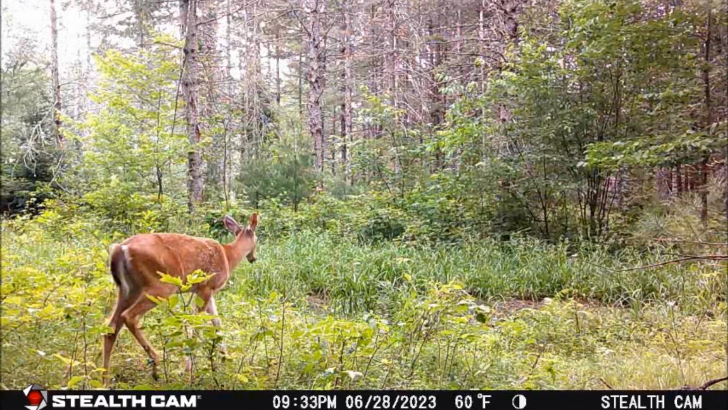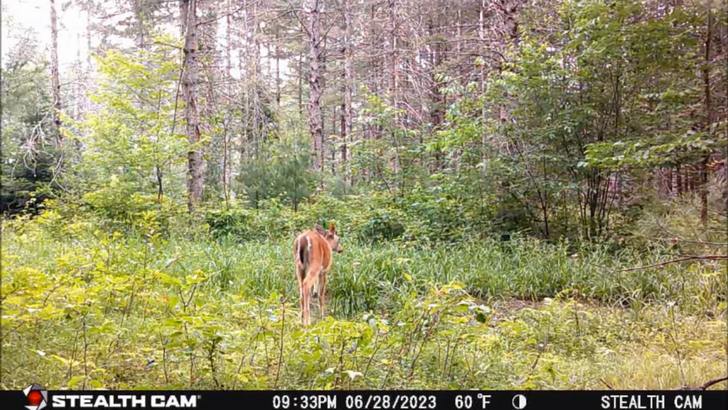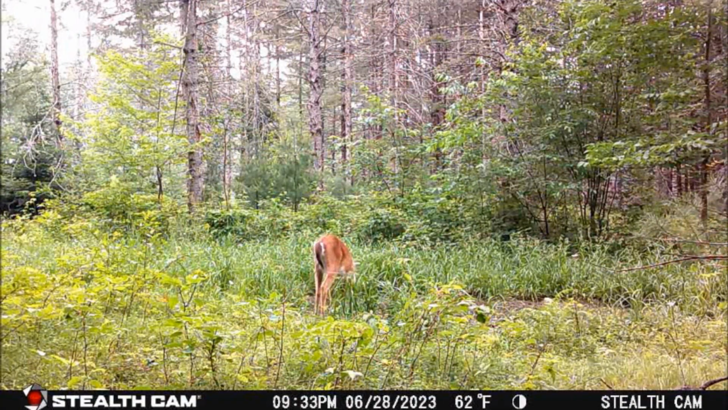Now, let's resume the action the following morning at 9:30 a.m. as this spiked buck checks out the area, getting a drink and feeding.